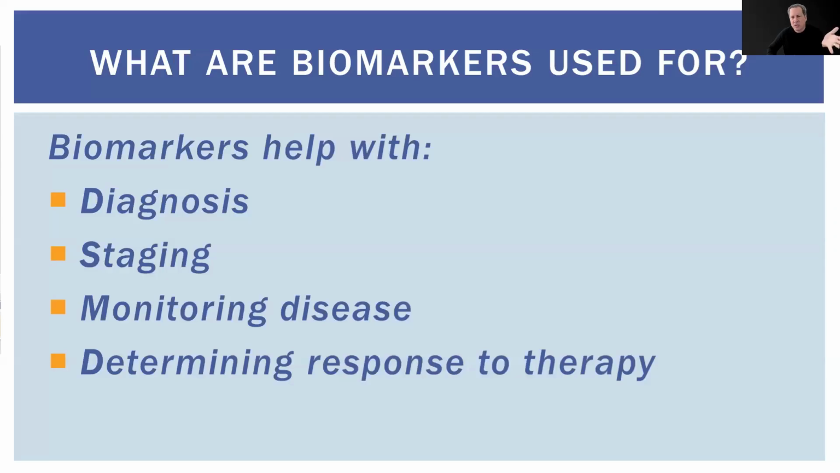Biomarkers are incredibly useful for many things. They help with diagnosis, figuring out what stage the disease is in, monitoring how the disease is progressing, and determining how well a treatment is working. In short, they guide us through every step of patient care.